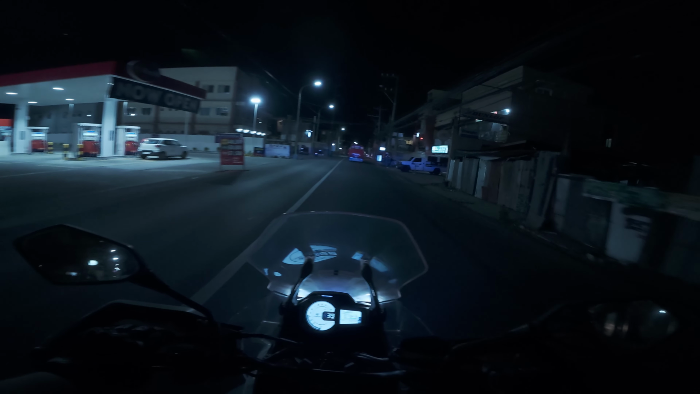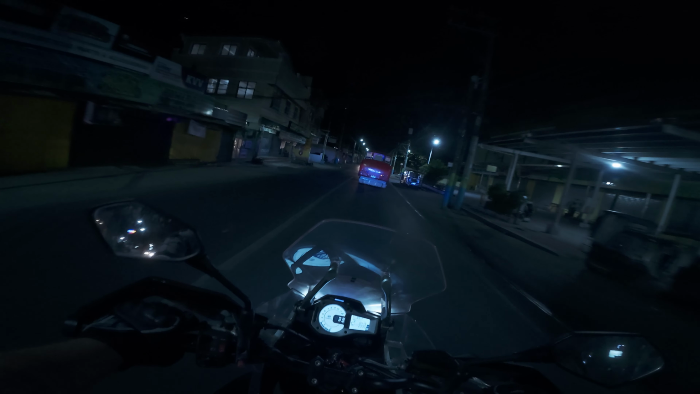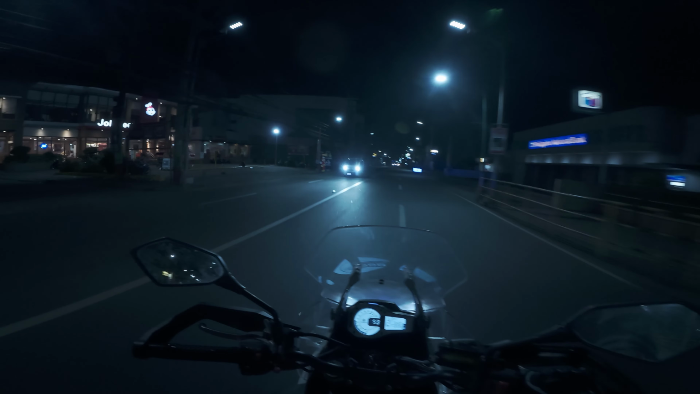If you ask me, the exhaust is crazy. Sometimes it's stressing me out because it's popping too much. Depends how I drive. Yeah, and there you see my area in the nighttime. Nothing special, just a normal Filipino town. Jollibees everywhere, McDonald's everywhere. SM City shopping center here on the left. Closed obviously at this time.